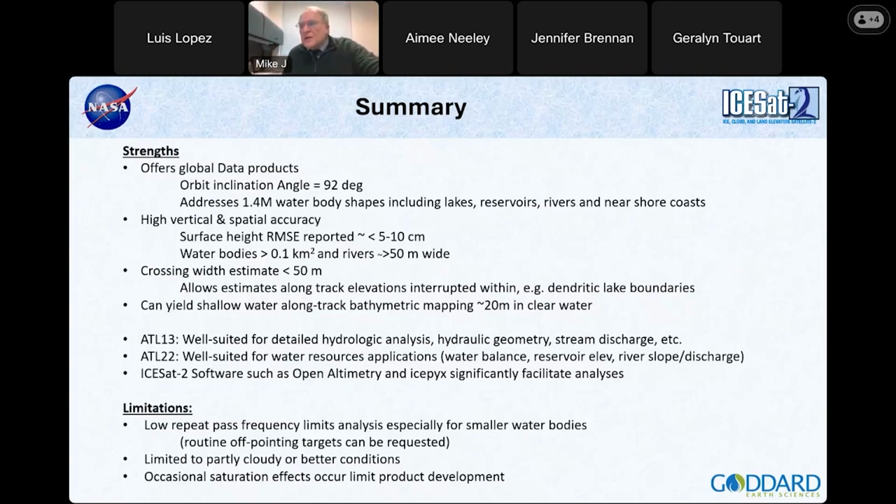Now, the limitations are that there's a low repeat pass frequency, especially for smaller water bodies. It's smaller to hit. We have a footprint of 11 meters. And so we really give up a lot for that, right? But what we have in accuracy, we don't really cover spatially very well. I mean, because we're not like a SWOT mission, we're not like a Landsat mission or PACE mission where you just get these long swaths of covered area when the satellite goes over, and there's nothing we can do about that.